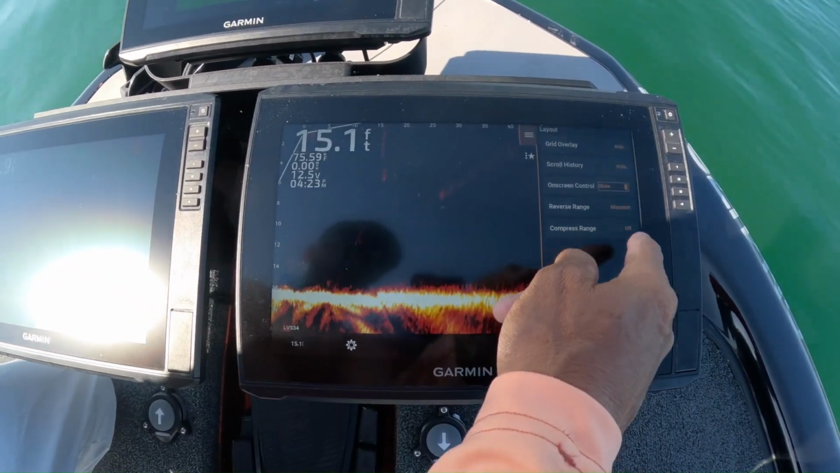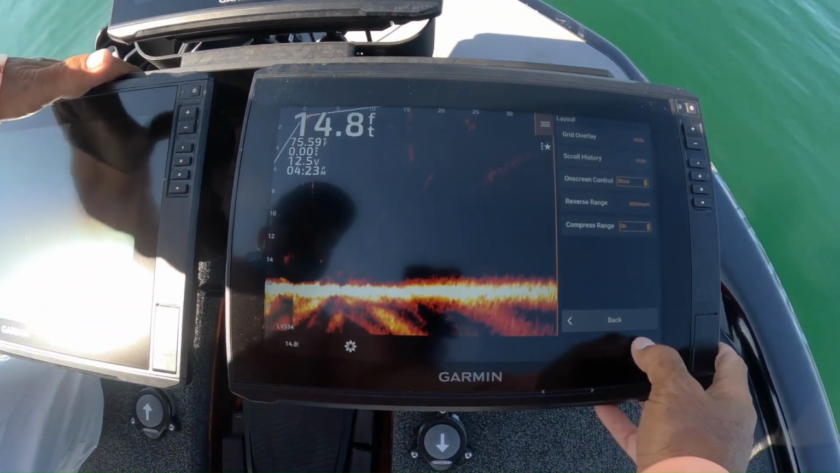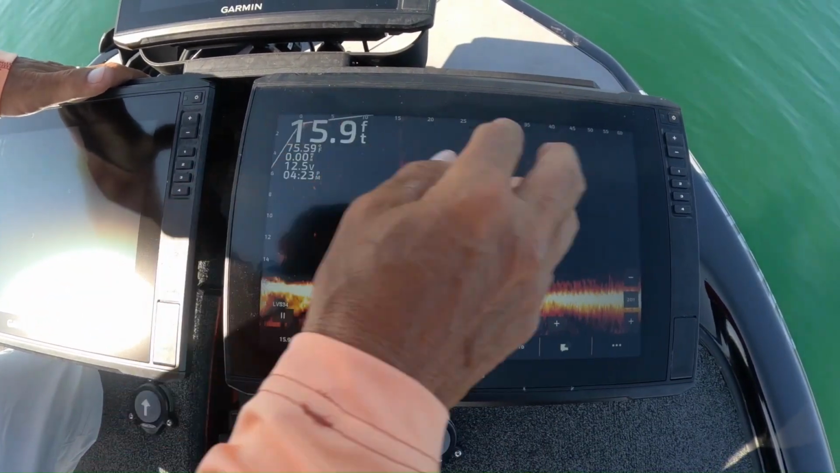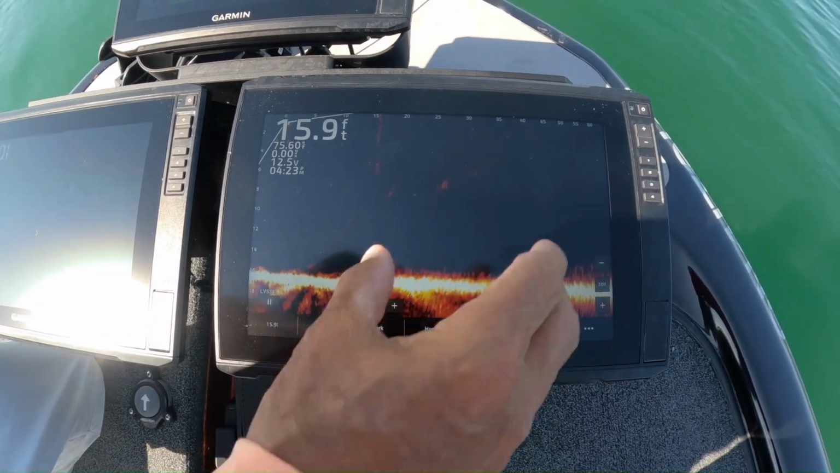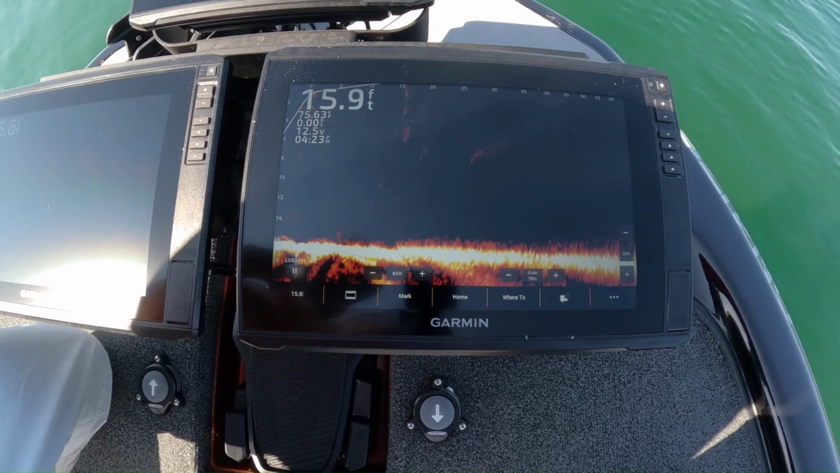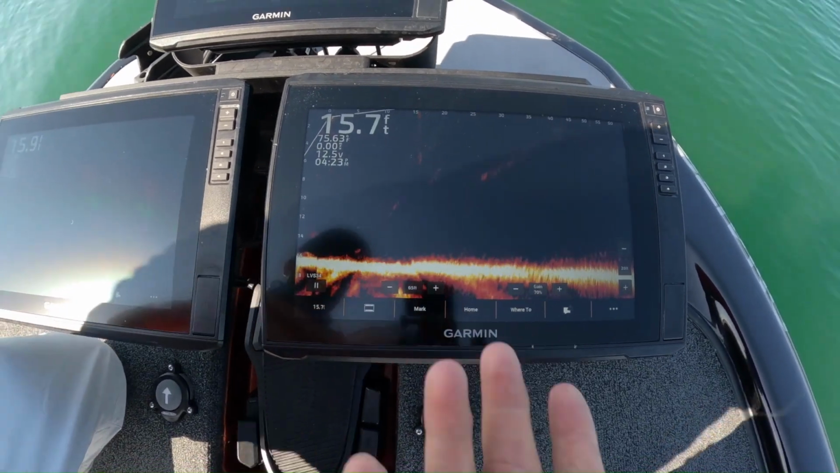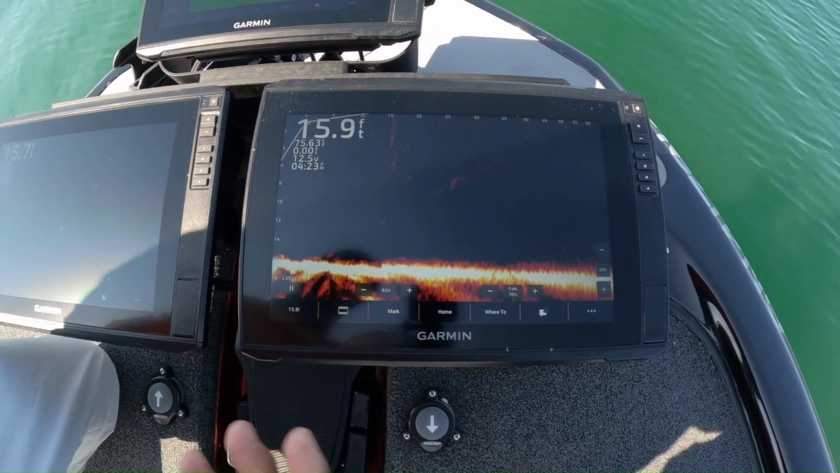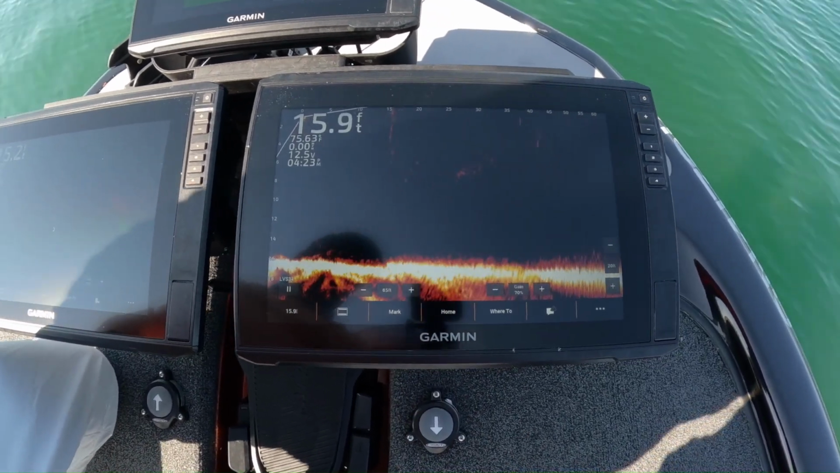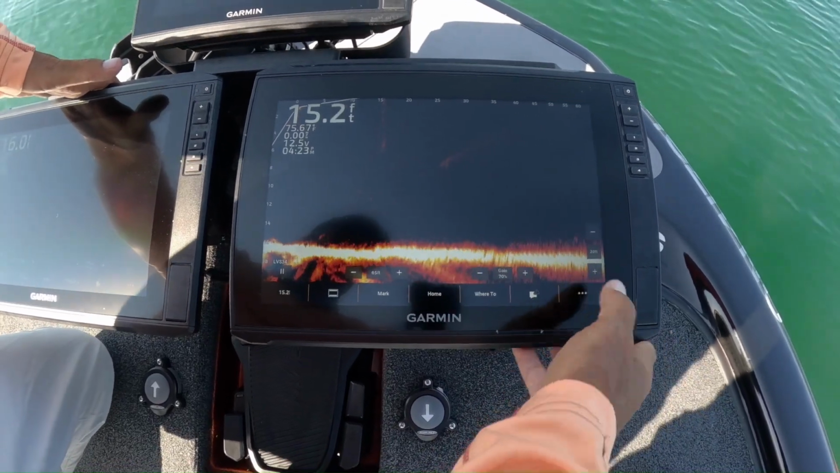layout and I go to compress range, turn it on, what it does is it stretches out the numbers close to the boat and shrinks them. If I want more detail closer to the boat, I'll use it. If I want it to be basically the same across the board, then I turn it off. Again, it's a preference thing. It's not a good or bad thing. It just depends what you want. I play around with both, see what you're comfortable with. So that's that.